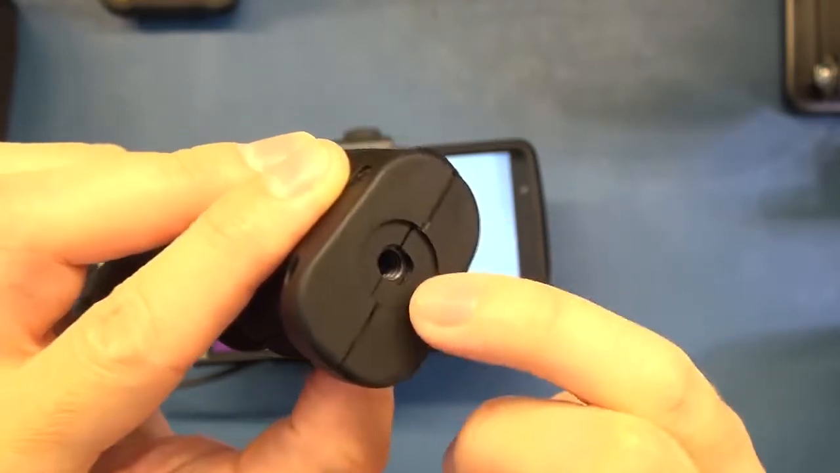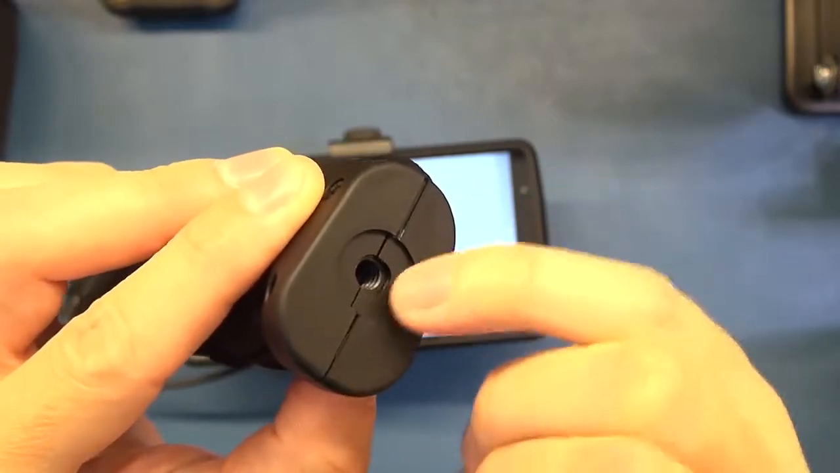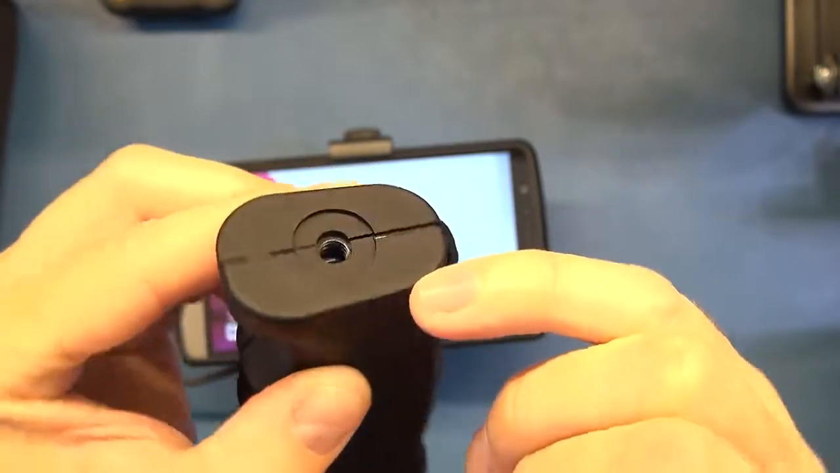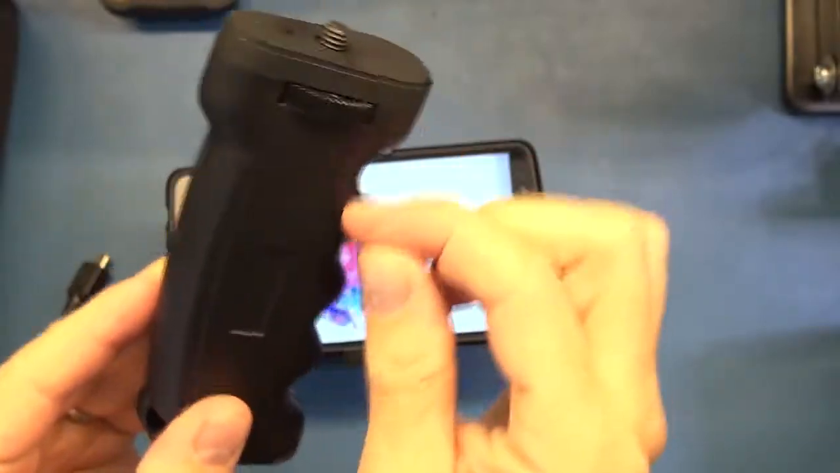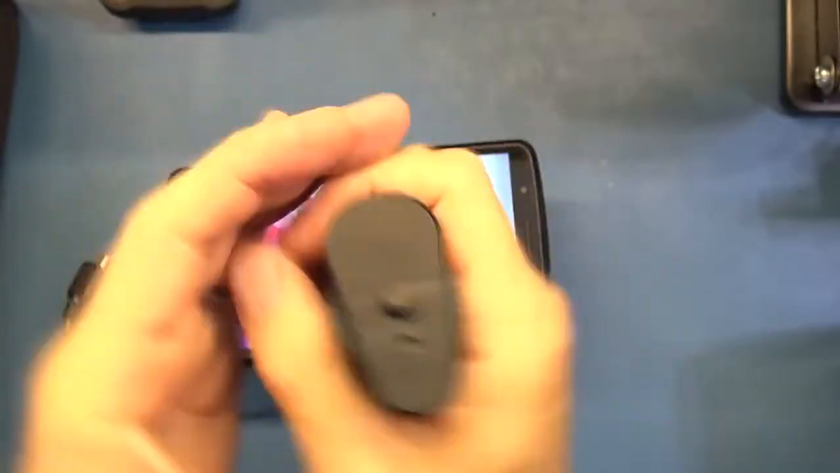And there is one of my tripods where the thread couldn't actually reach that. I had to use another tripod with a thread to actually reach that. So that might be something that they might want to change in a later iteration. But otherwise, it's a really nice design with a kind of rubberized feel, and it doesn't feel cheap at all. A nice rubberized top stops the camera slipping sideways.